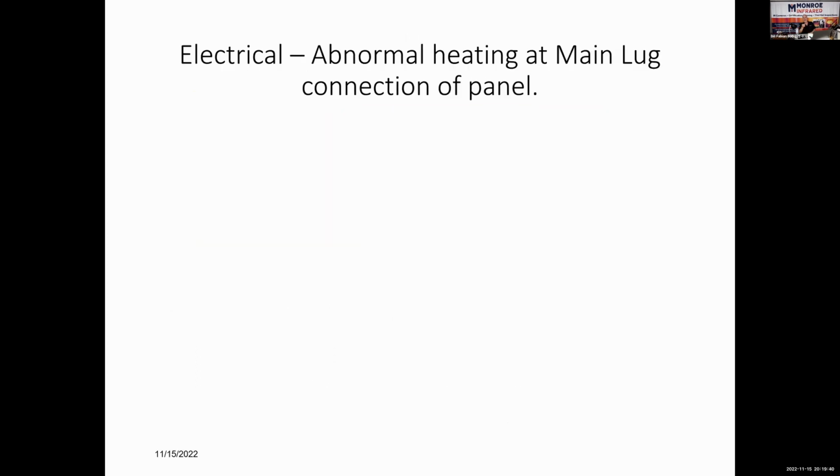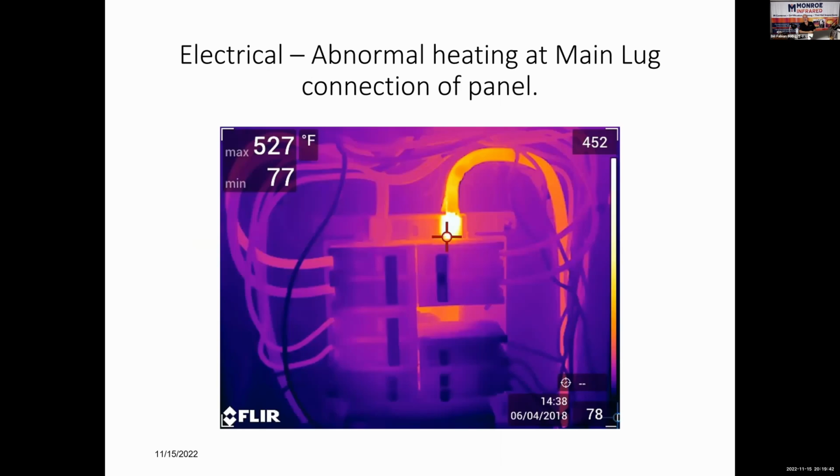Abnormal heating at the main lug. Here's another one. 527 degree main lug connection. Safety issue. Call it out. Don't walk away from it till the realtor knows, the owner of that house knows. I couldn't live with myself if I found this, didn't tell somebody, and then something happened before they got my report.